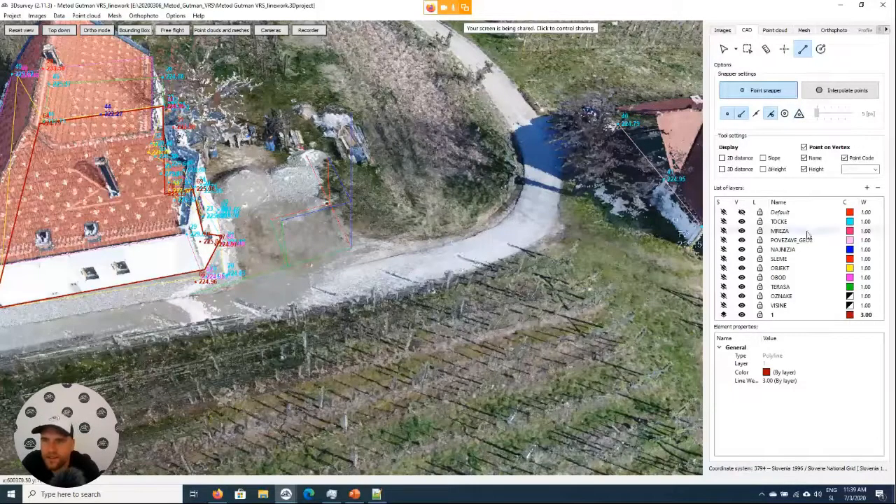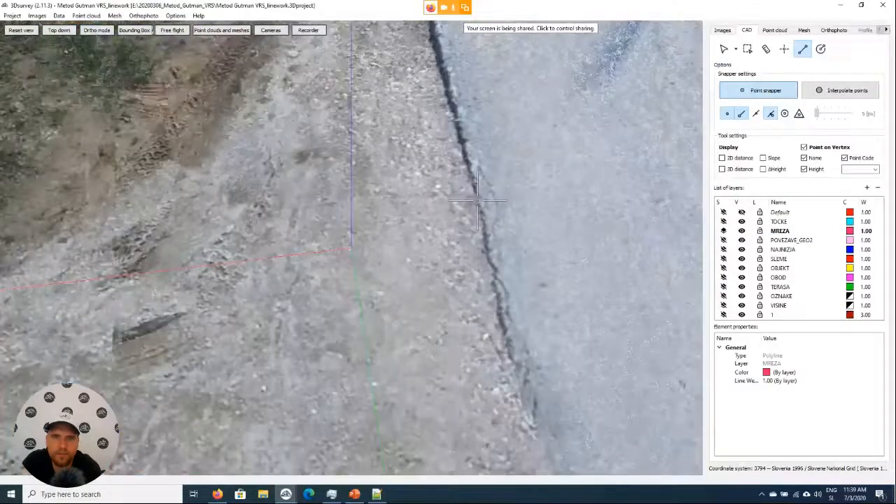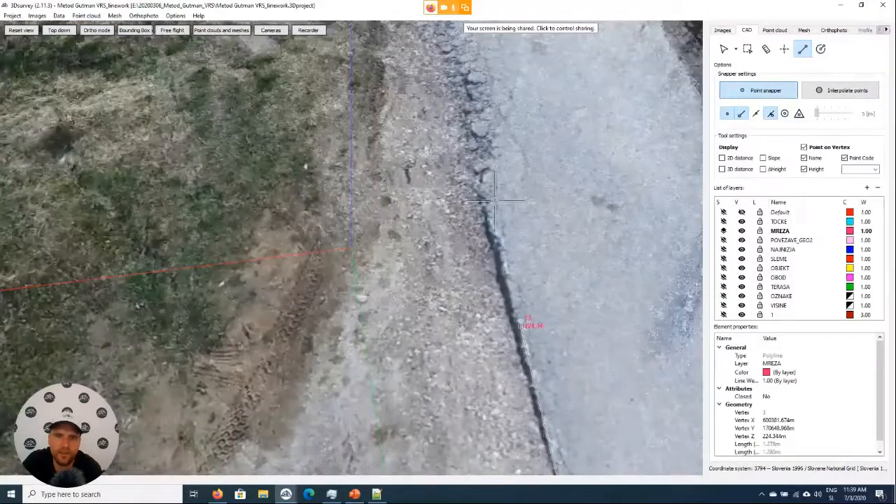I'll just use this layer, for example. So now we're just snapping on point cloud points and just drawing the lines. So instead of mapping everything with the total station, you can just draw the lines here.